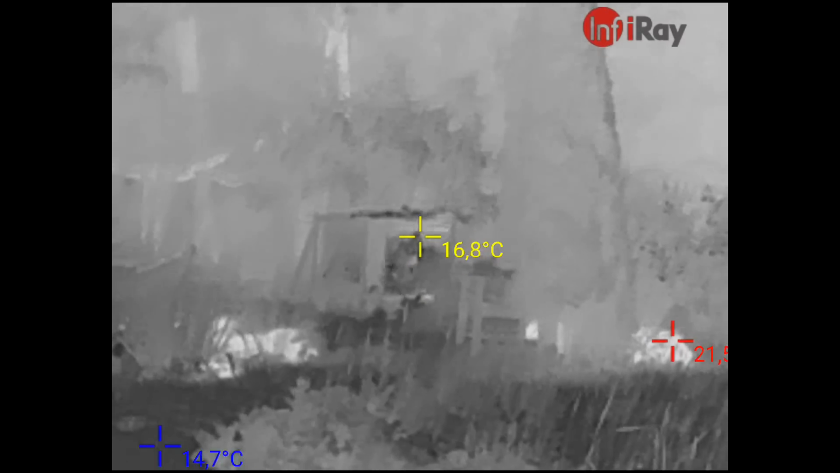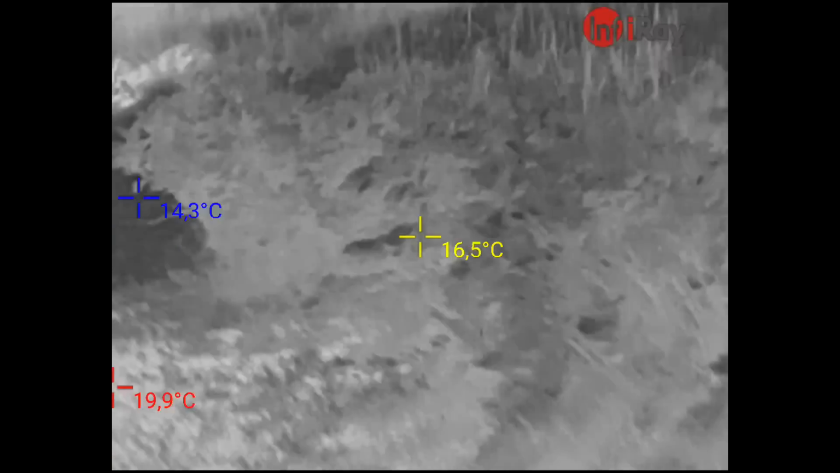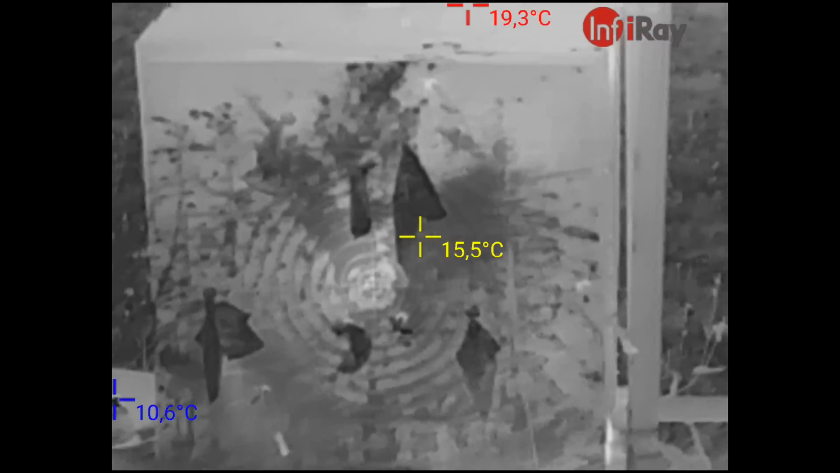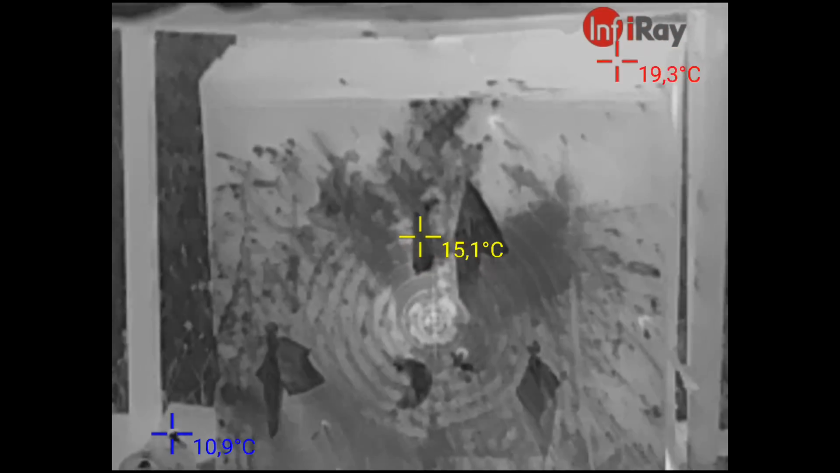And the other one. And that is the result. All of the balloons are gone, and you can still see the water splashes because it's now evaporating, and this means it's cooling down the archery target mat. Really interesting.